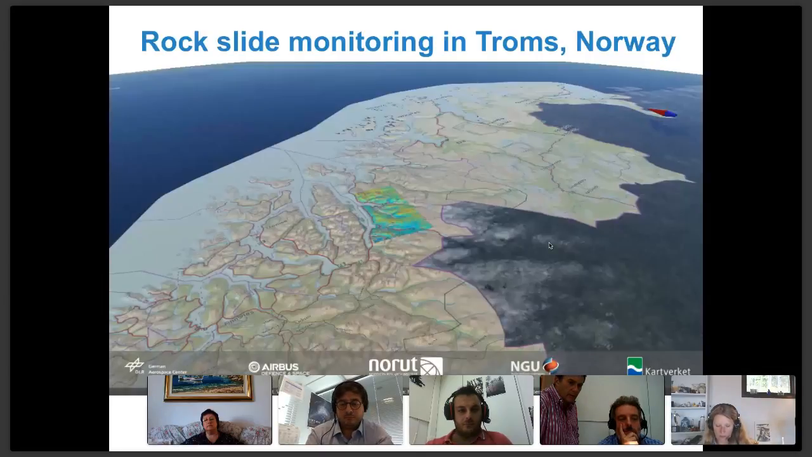And here you can see an area in northern Norway. Everything that is in red is moving, and the more red it is, the more it moves. And I think the places where you have the largest movement in here is up to 15 centimeters per year. So it's important to follow this.